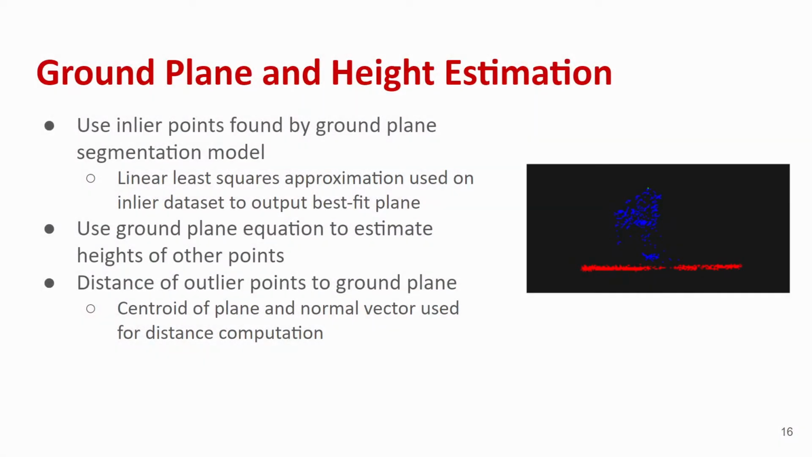Next, we use all of the inlier points to determine a best fit plane equation corresponding to the ground plane. This is done by using a linear least squares approximation approach to find the normal vector of the plane. Now we can find the height of all of the outlier points by finding their distance from the best fit plane. We have the centroid of the plane, which is the average of all the inliers, as well as the normal plane vector. These are used for the distance computation for every outlier point.